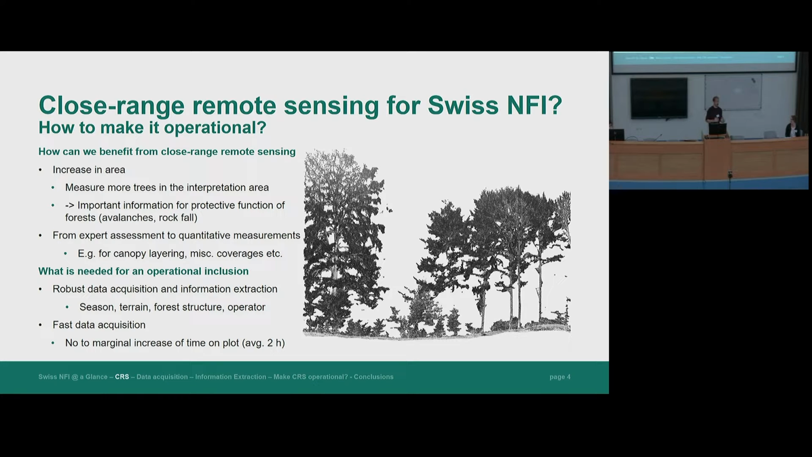For example, we are now able to increase the area of interest. I told you that we are measuring trees only on 200 and 500 square meter circles. With close-range remote sensing, we might be able to increase this area, which can give us quite important information, for example, for the protective function of forests, especially in mountainous areas.